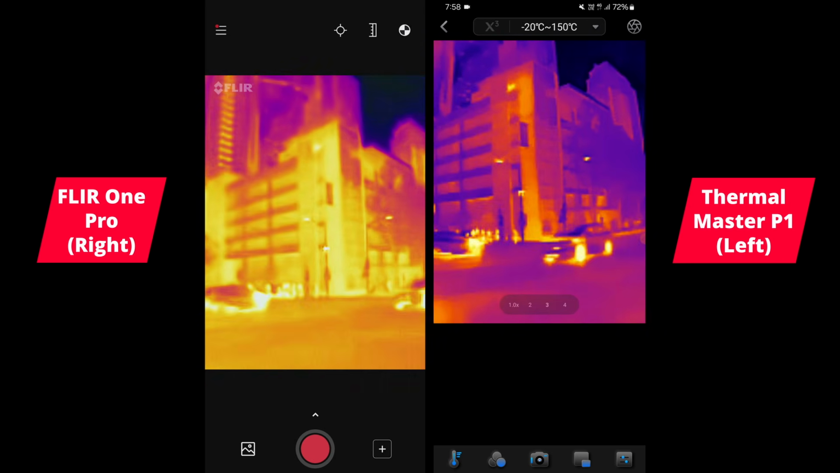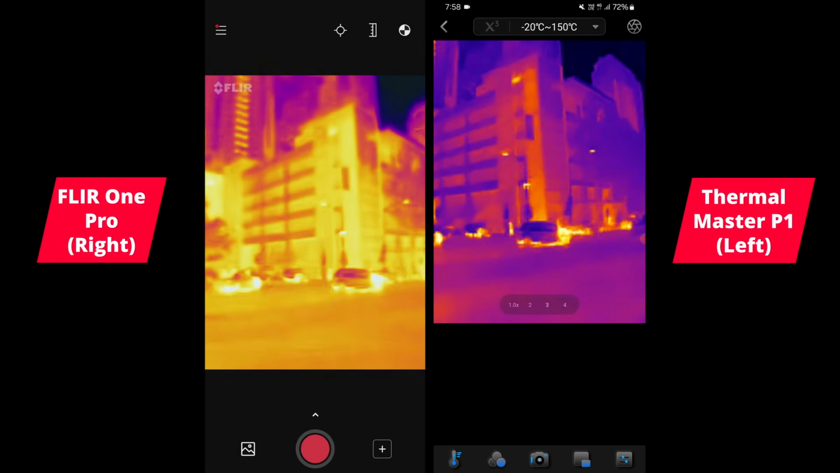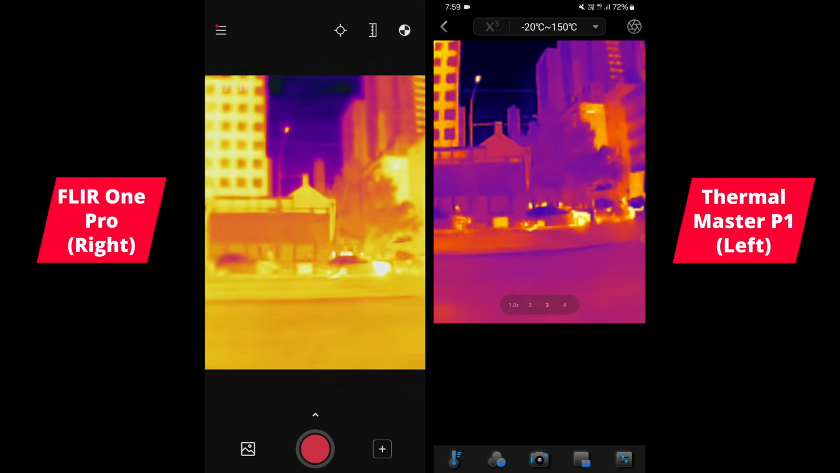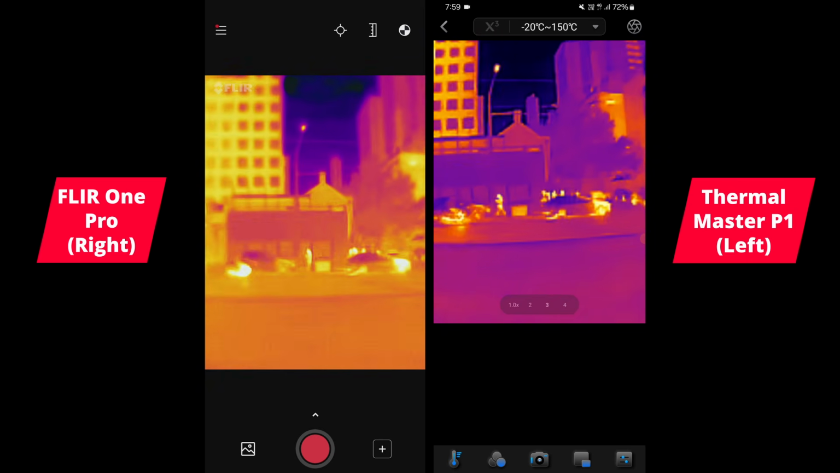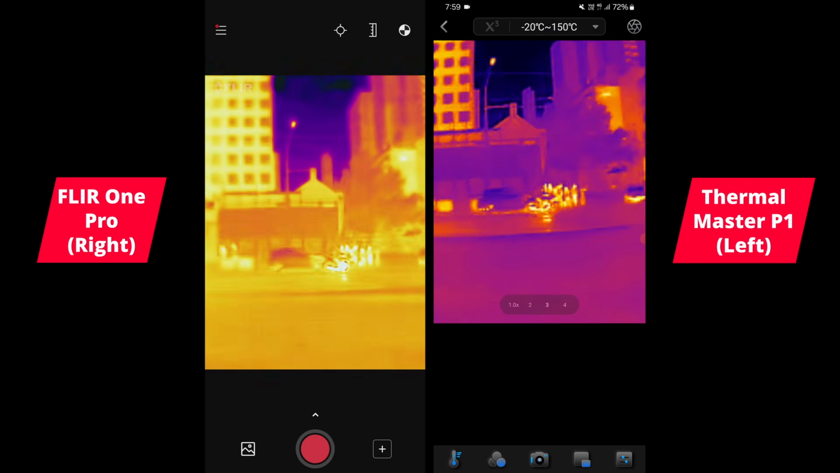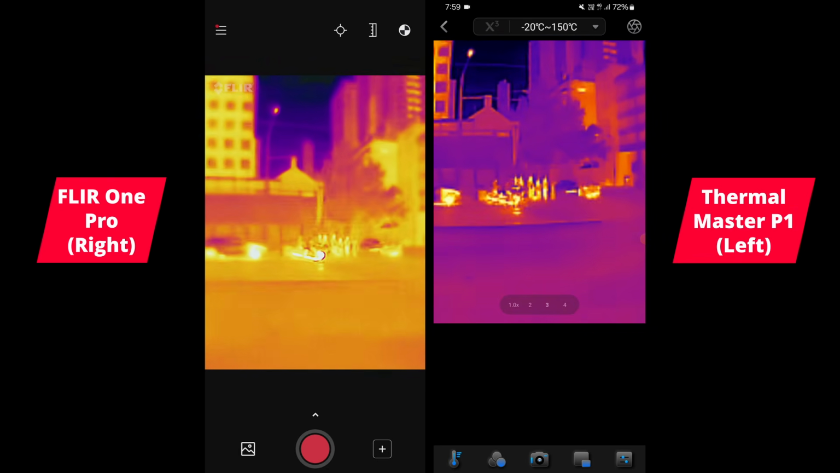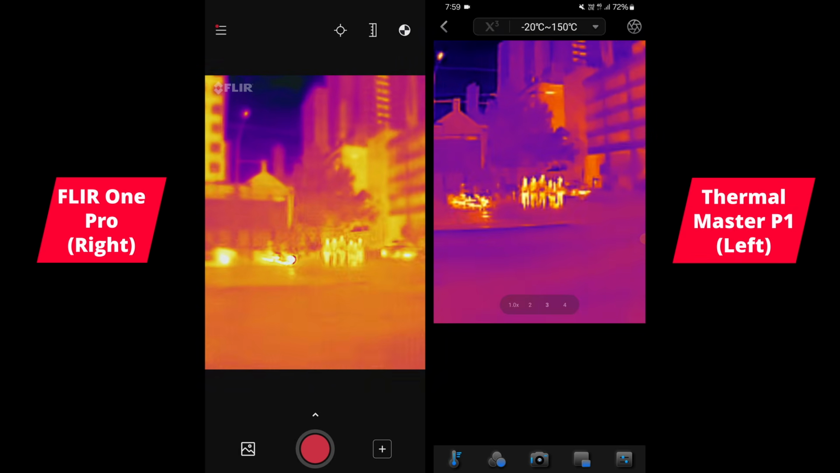Okay, a lower millikelvin value, so equal to or less than 40 millikelvin, allows you to see much more contrast in pretty much everything that you're looking at. And I mean, it especially comes in useful when you're looking at, say, a bunch of people walking across the road, that kind of thing. You can make them out a lot better compared to the background. Otherwise, cameras with a higher millikelvin value end up lumping all that detail into one, so you get less contrast. So it makes it a lot easier, as you can see here, to count the number of people crossing the road.